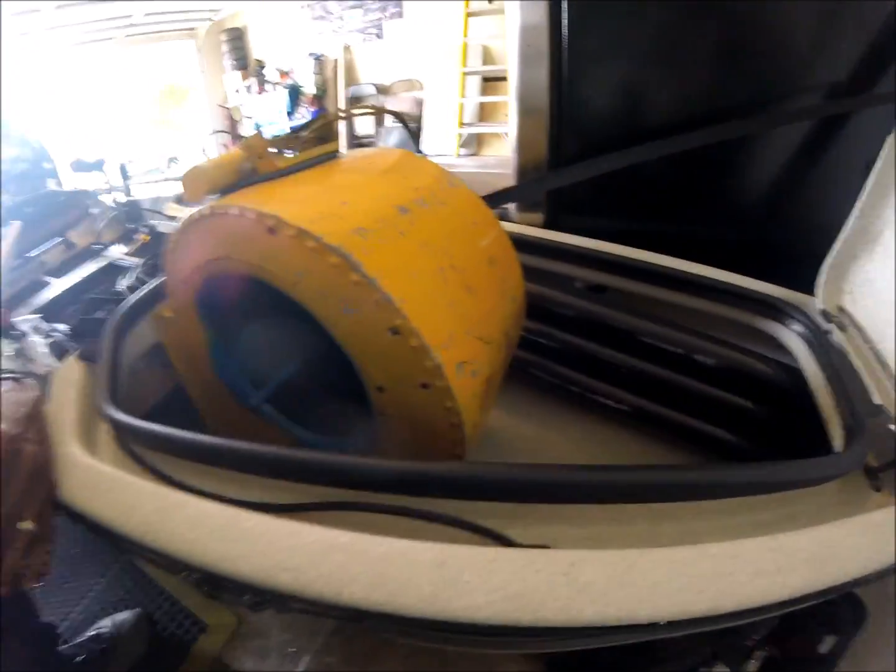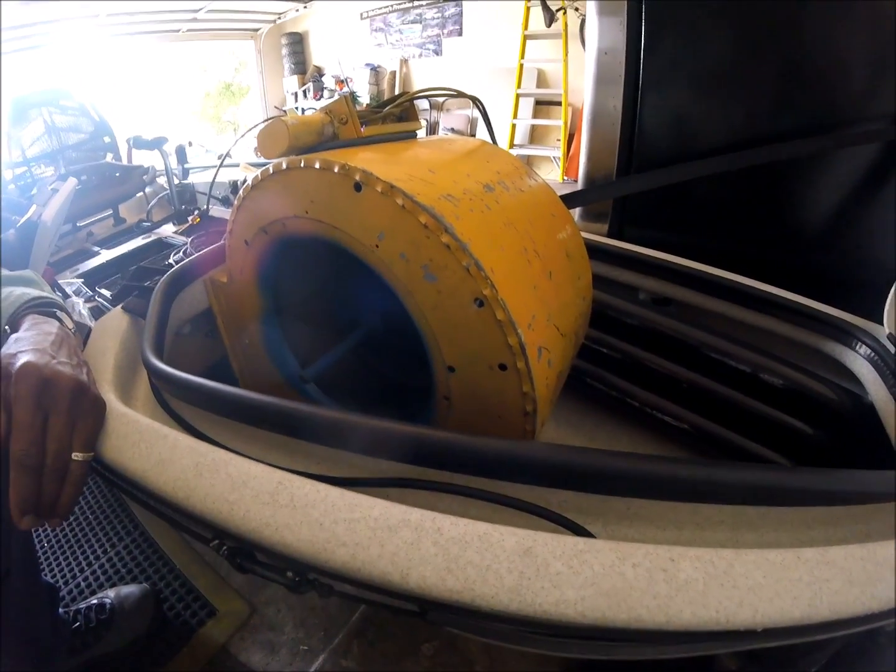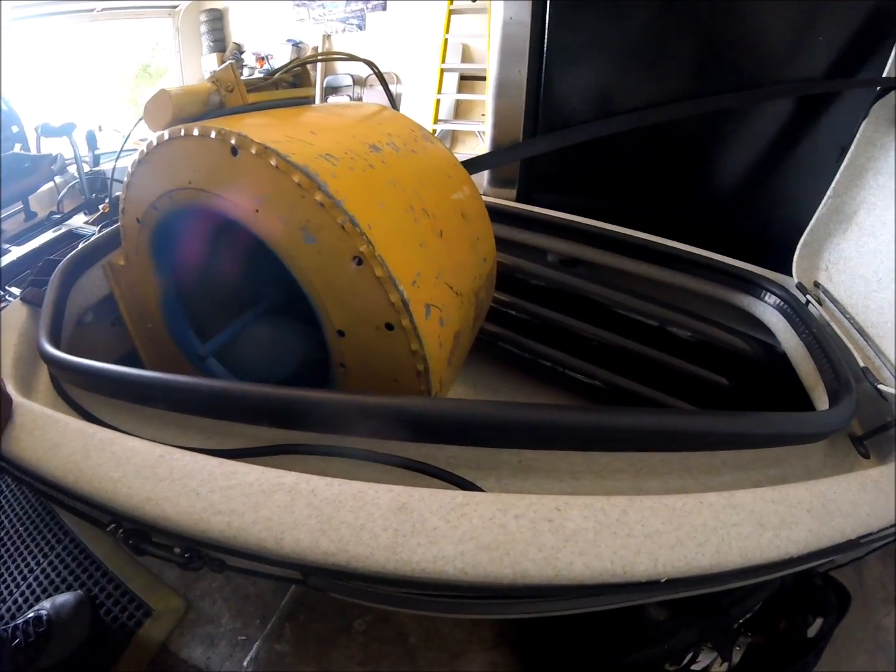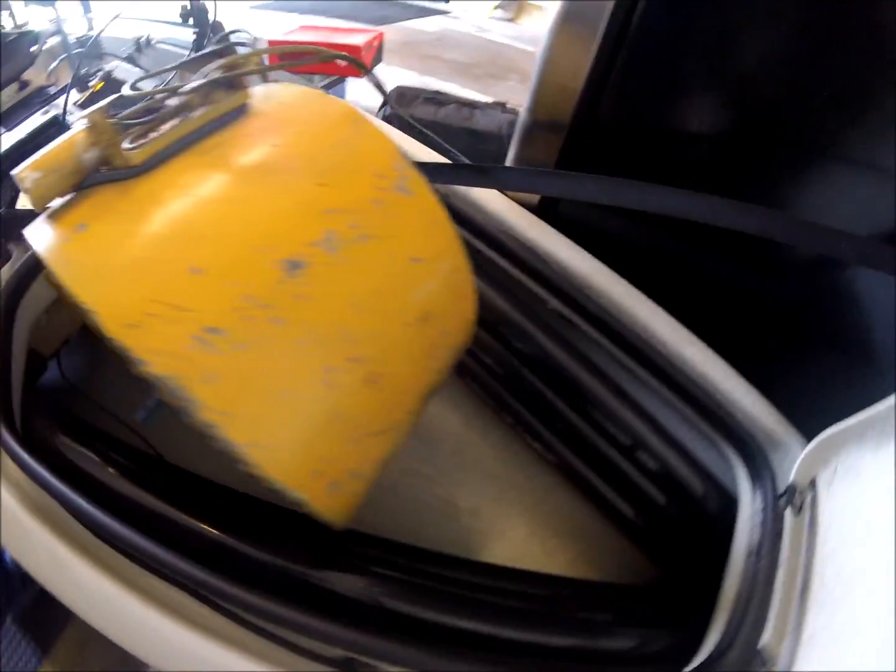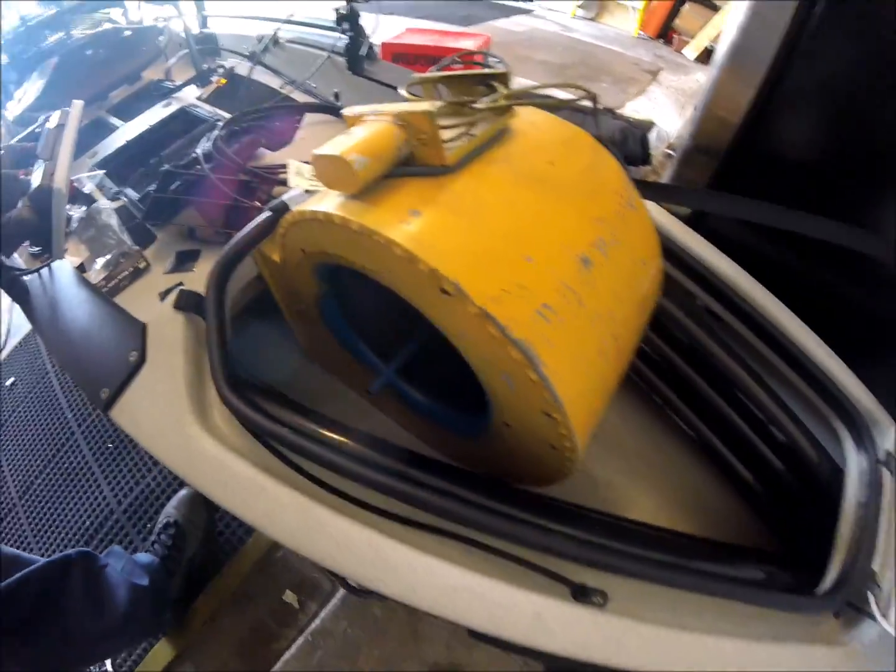On the last episode, I went through some real rough water, a real hairy situation, and this is how you dry your complete hull out on the inside, Hard Hitta style.